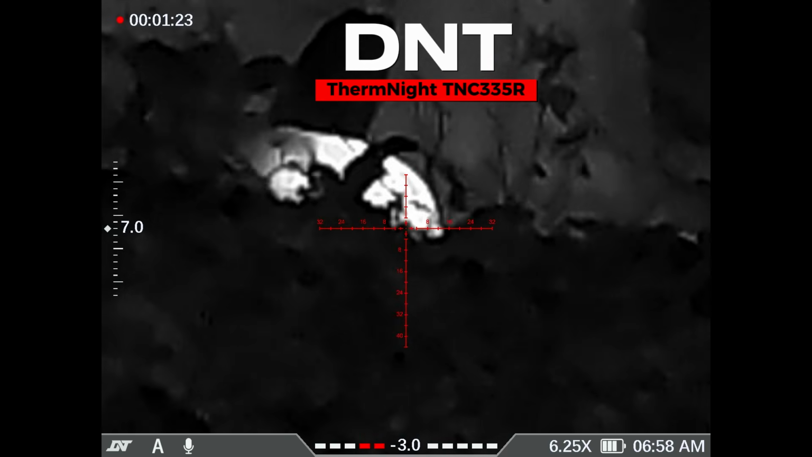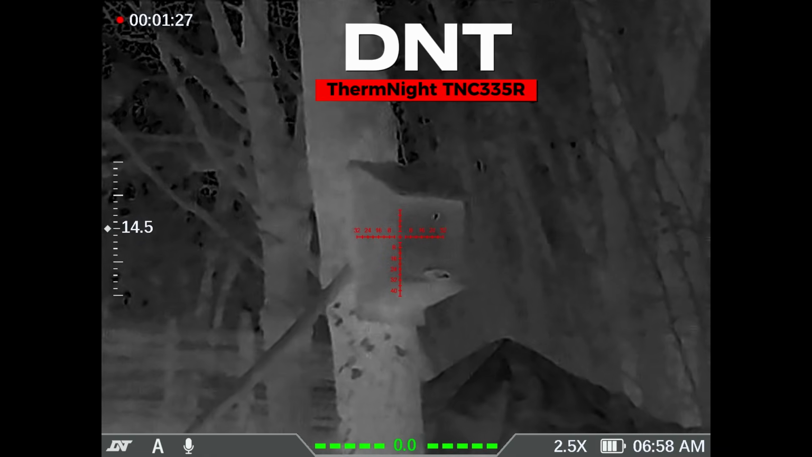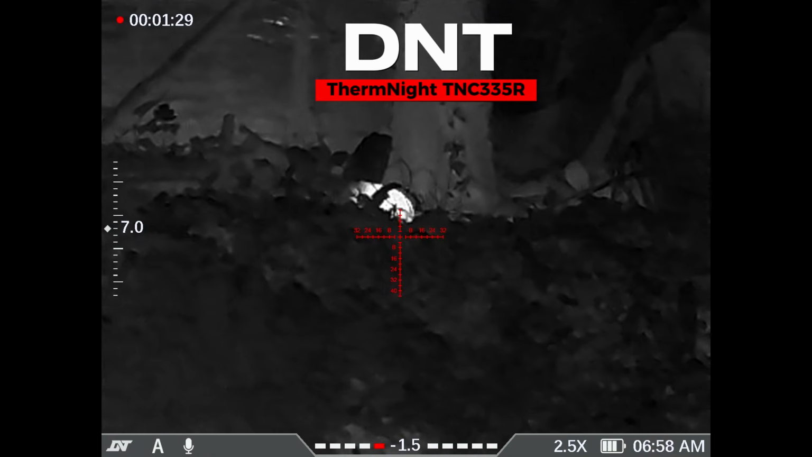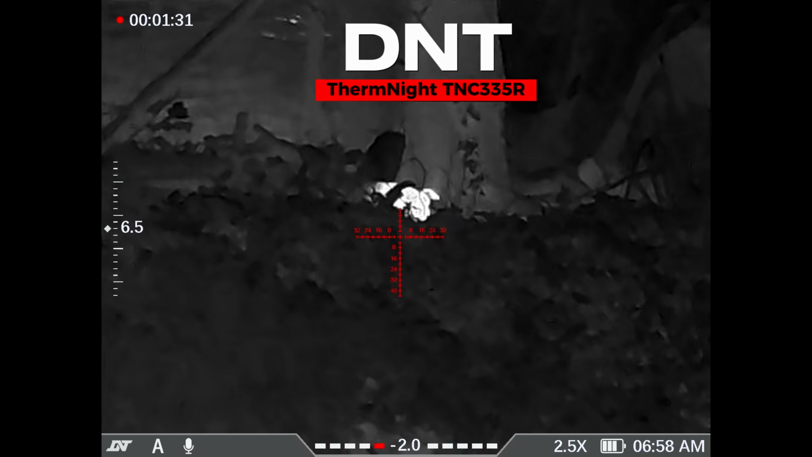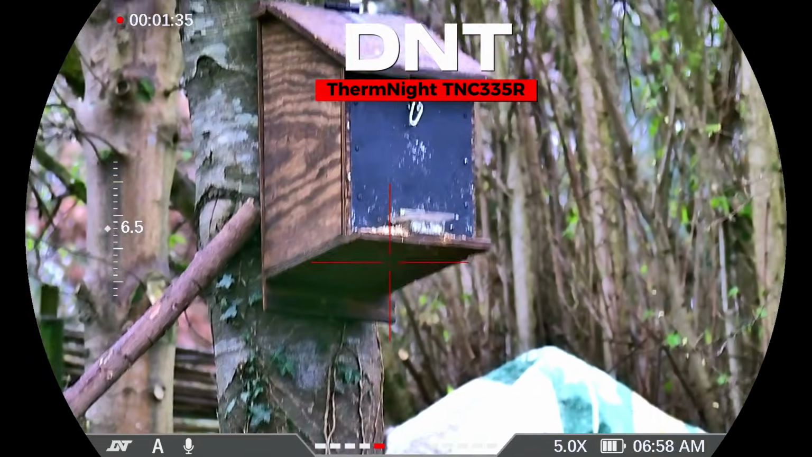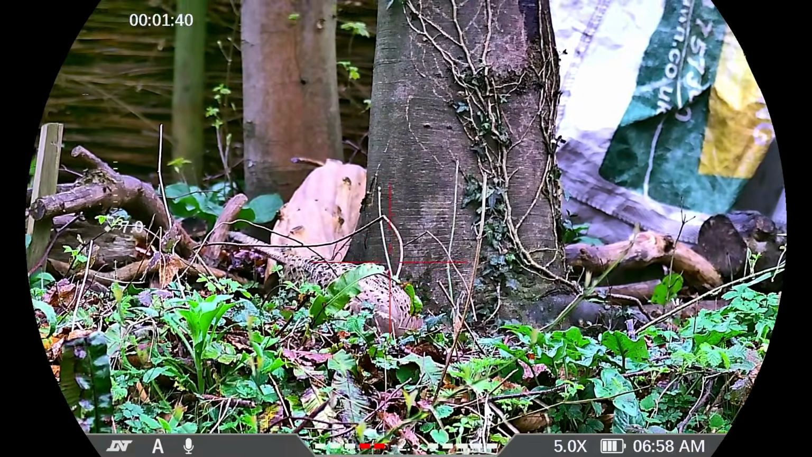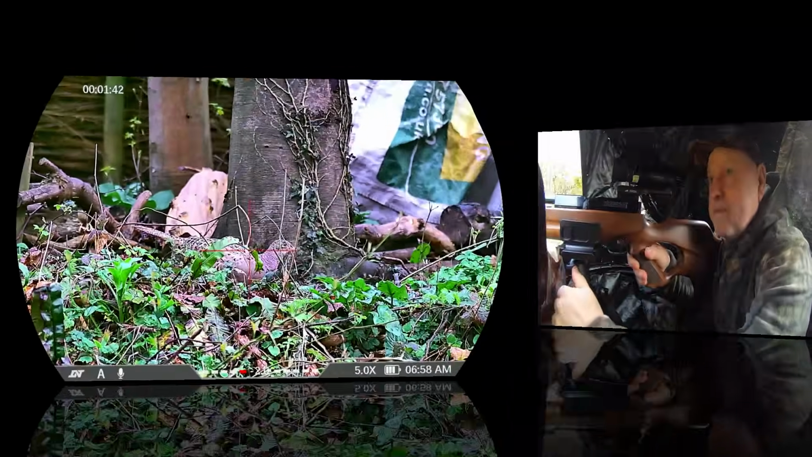This is an incredible device. So if you're looking at buying a new digital scope, definitely go to the DNT Optics website and check these out, guys, because it's a really incredible bit of kit. Look at that, to go from thermal to day night, switch of a button, amazing bit of kit.